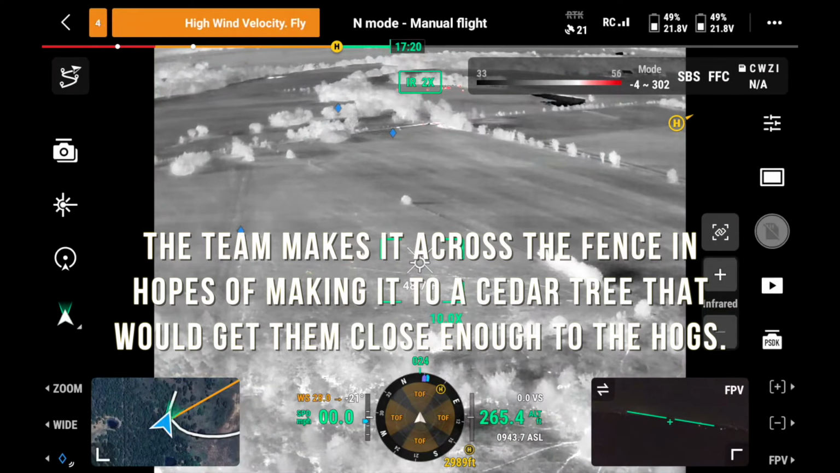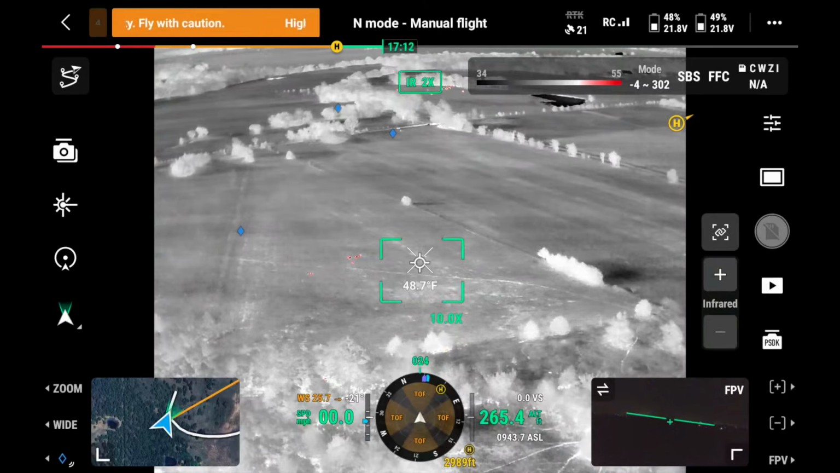They're finally there. If you see that blue diamond at the top of my screen, you can see those specks walking straight across that field. That's them. And they're walking down maybe by that cedar to try to get a shot at these pigs. I don't know, it's going to be a long walk for six of them. Hopefully they can be quiet enough to get there.